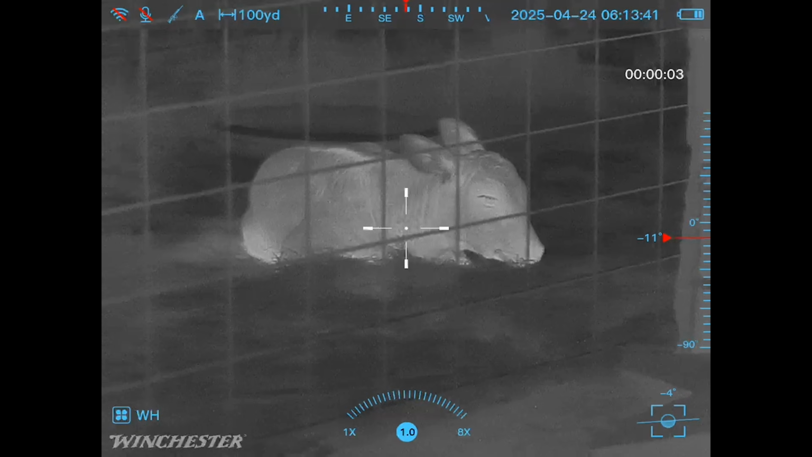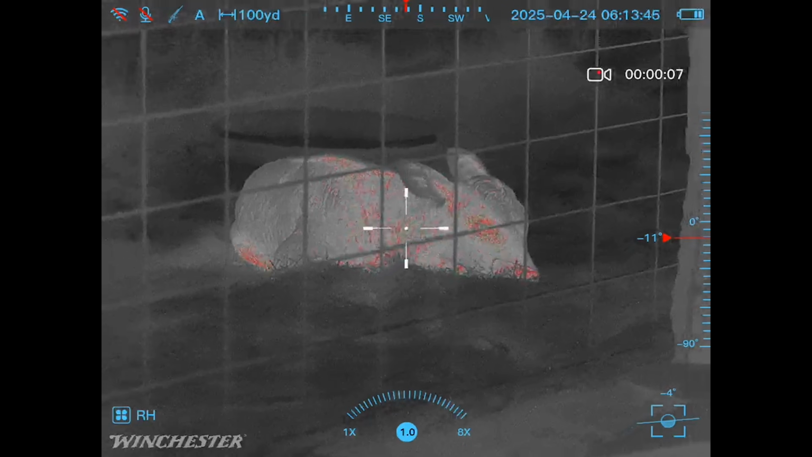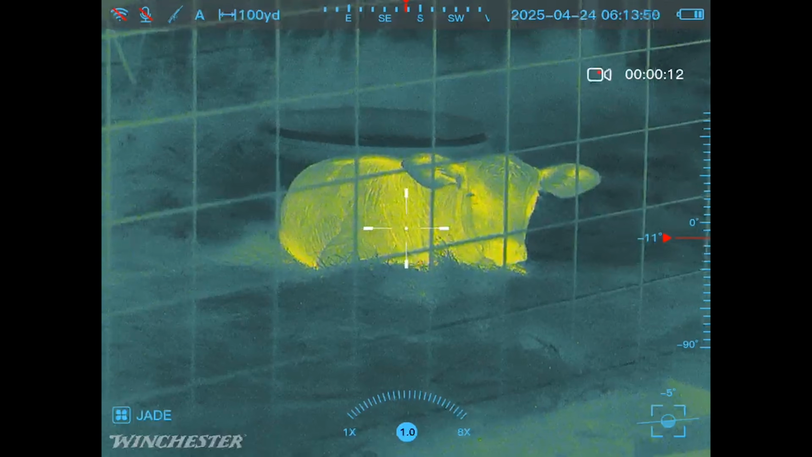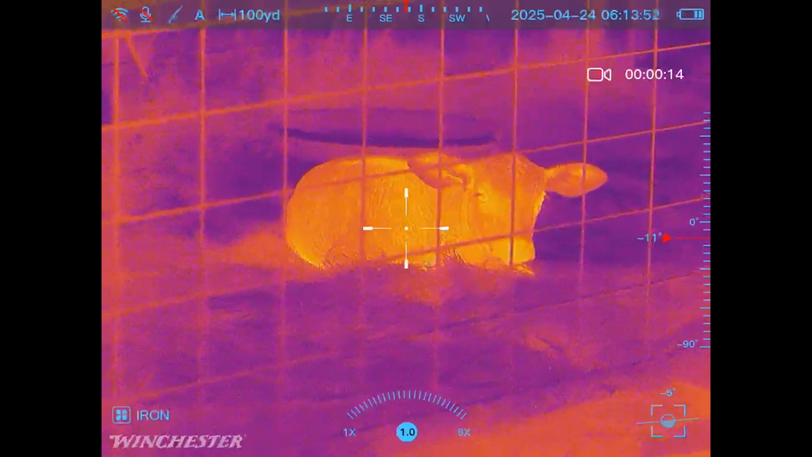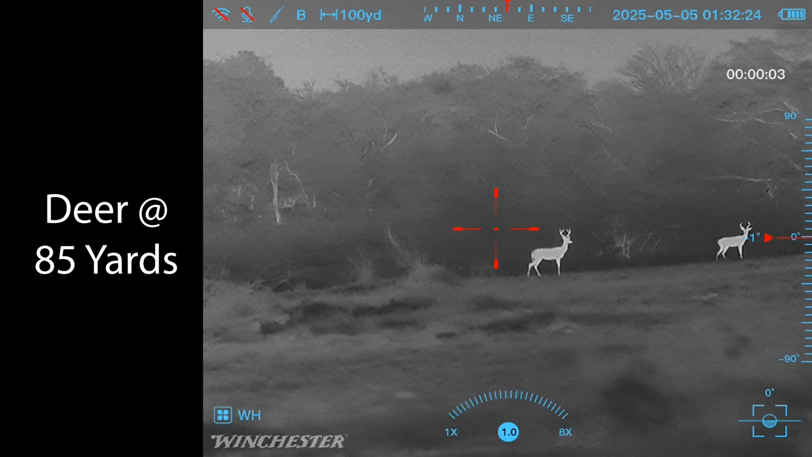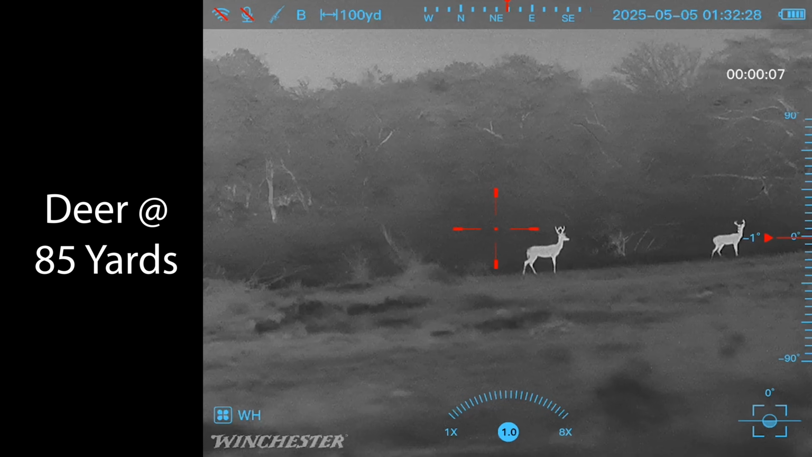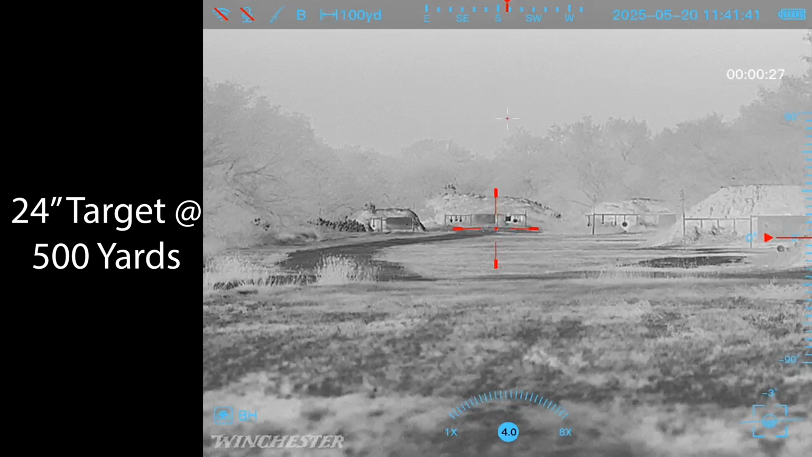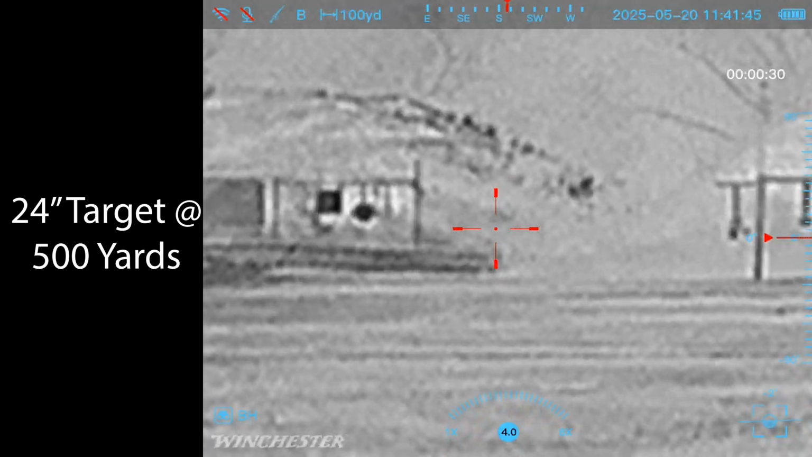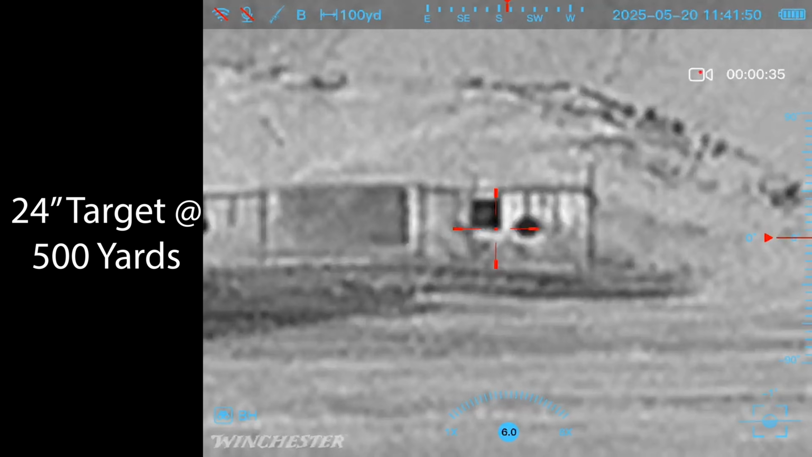This thing is a 640 by 512 sensor resolution, and the pixel density is 12 micron, and they advertise a less than 30 millikelvin pixel sensitivity or thermal sensitivity. So all your typical specs that are on par with the different thermal offerings of late 2025, but again, it is Winchester's offering to the thermal market. So let's get into it. Let's see how this thing performed overall.